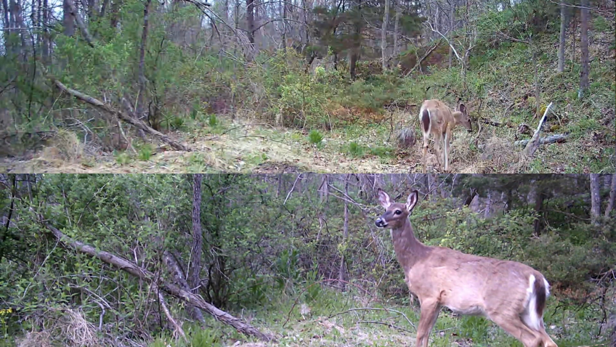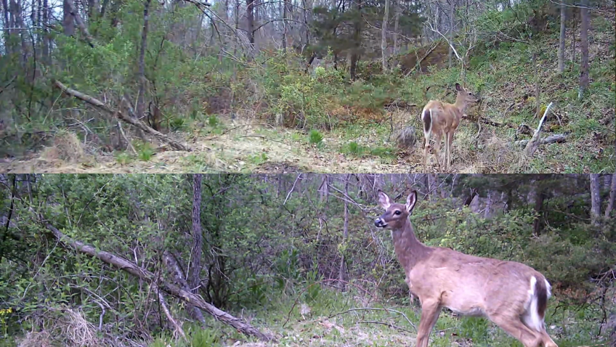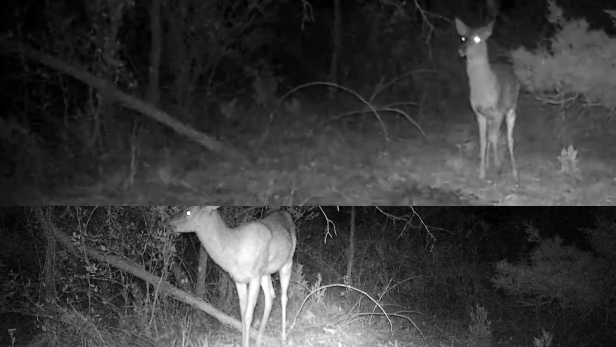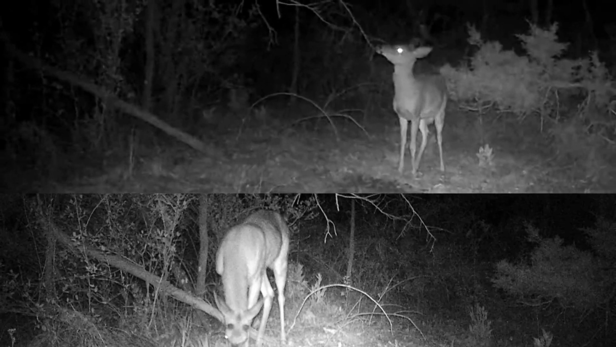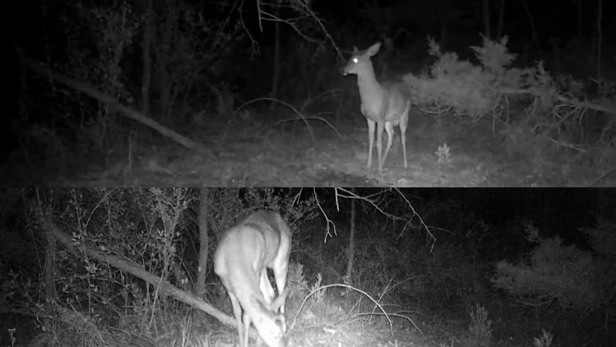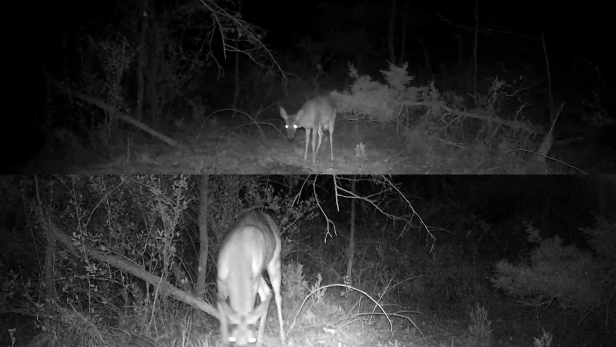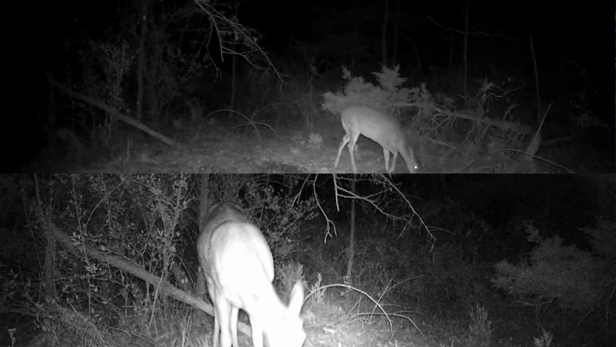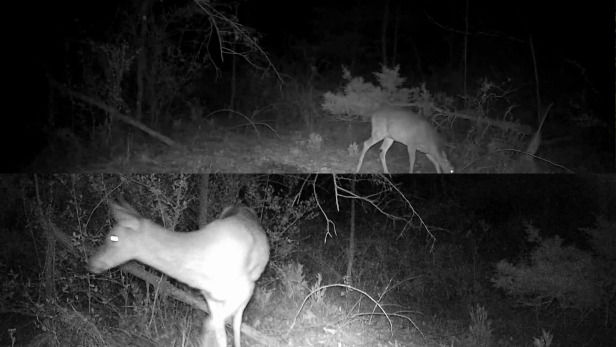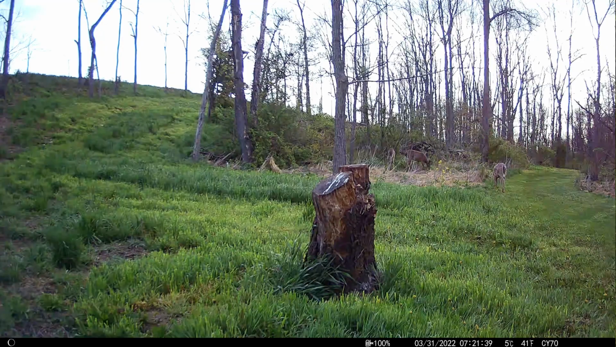In the bottom video, the deer looks much closer, but on the top video, you can see so much more of the surroundings. In fact, you can pick out the tree in the background. This is mounted on the exact same tree at the exact same location, so you can see a dramatic difference in how close the animals look. When you have a narrower field of view, they're going to look closer, but I prefer this top view just because you can see so much more on the sides.